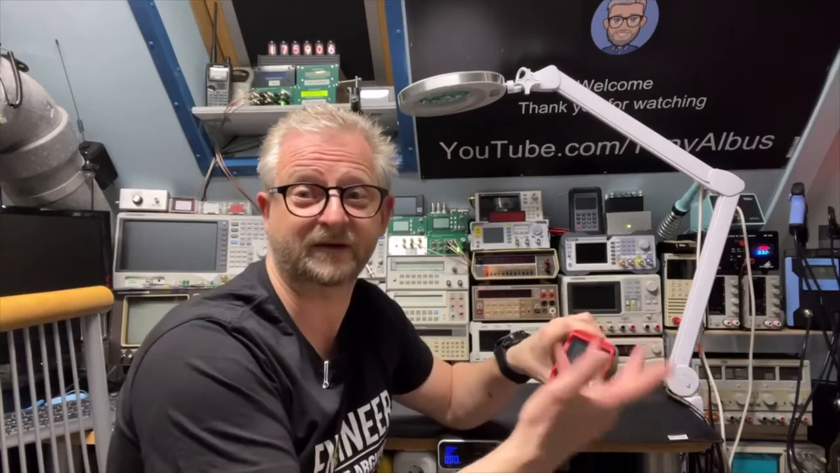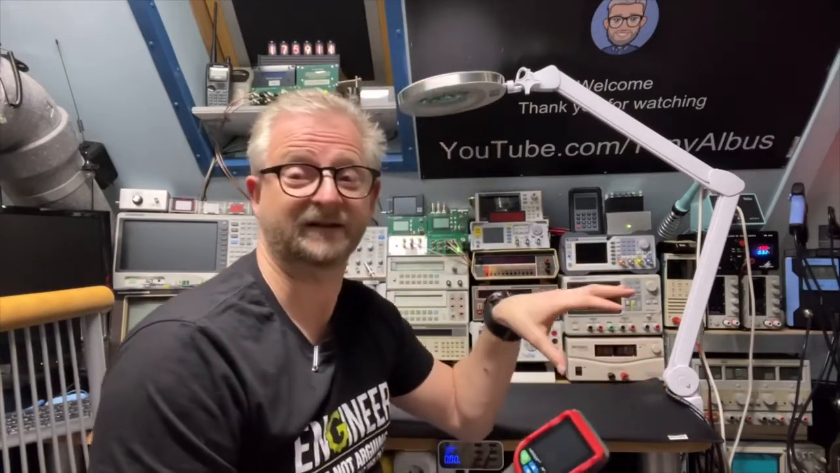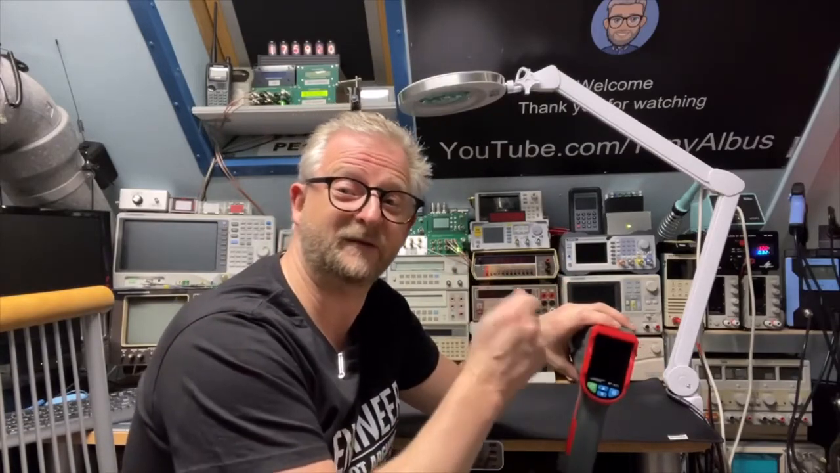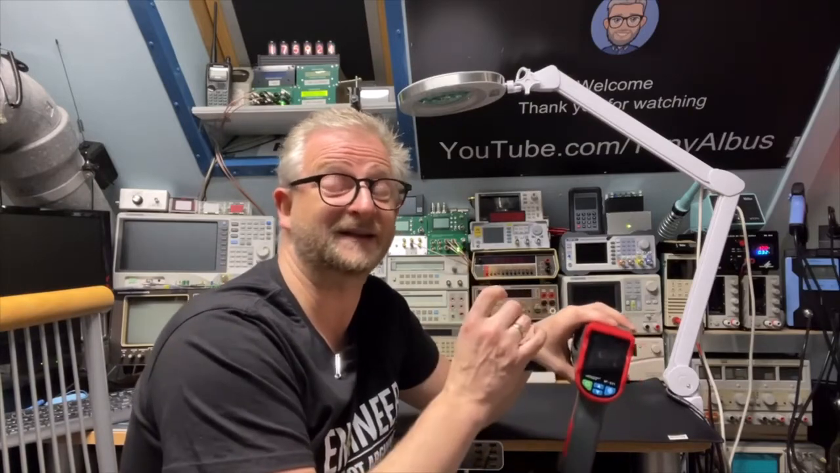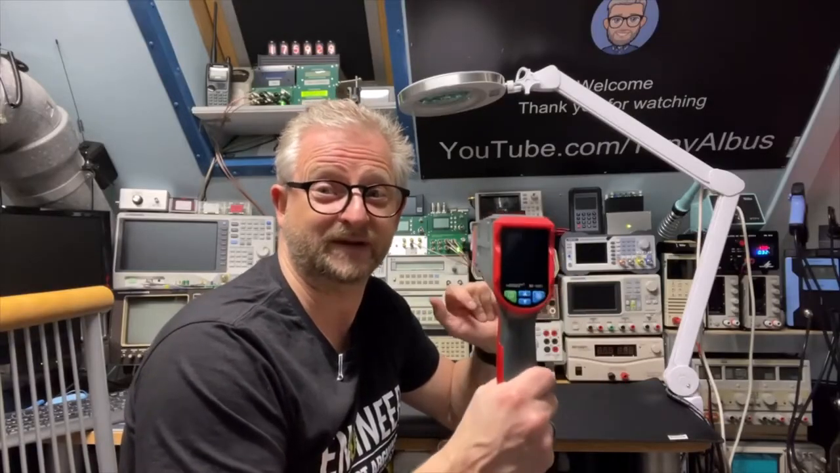Of course, after it's been switched on, everything will be heated, but now it was really concentrated in one corner, and you can really see that. And also with the resistors, they were in parallel, all 4. But one was slightly lower value, so most of the current goes through that one, and then you can see that one heats a lot. So you can debug also with this device.